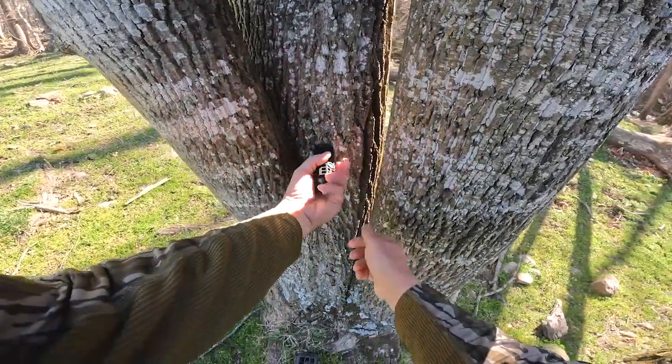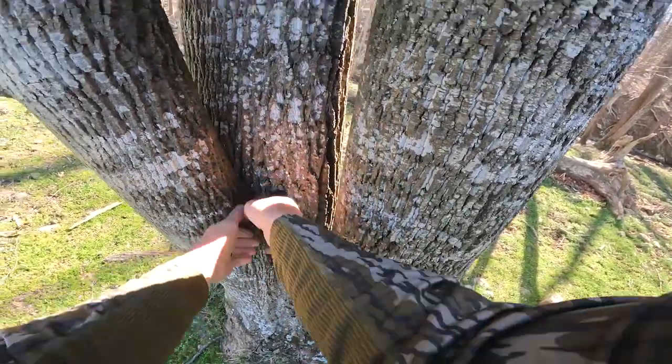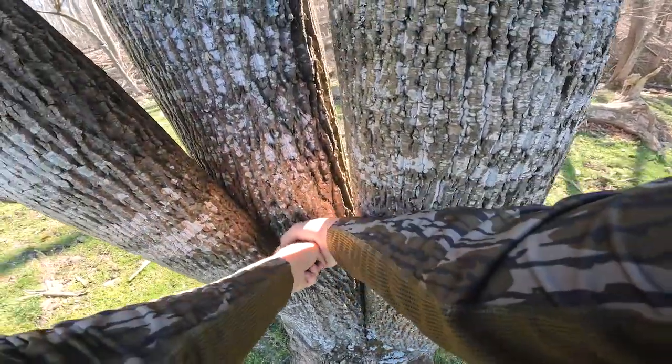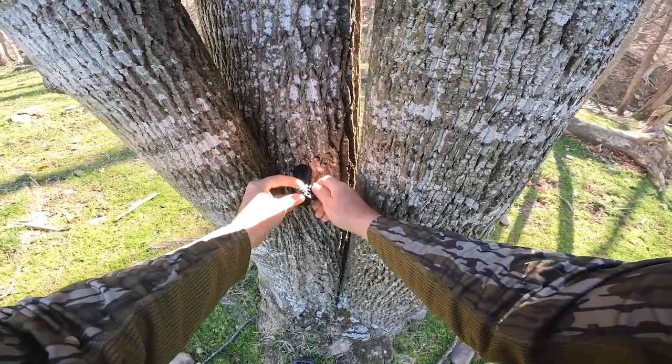So you just screw that thing in there about as far as you think you need it. And then it has this other screw here. I'll get it on the side here. It's got to be on the side. And it has this other screw that adjusts this.